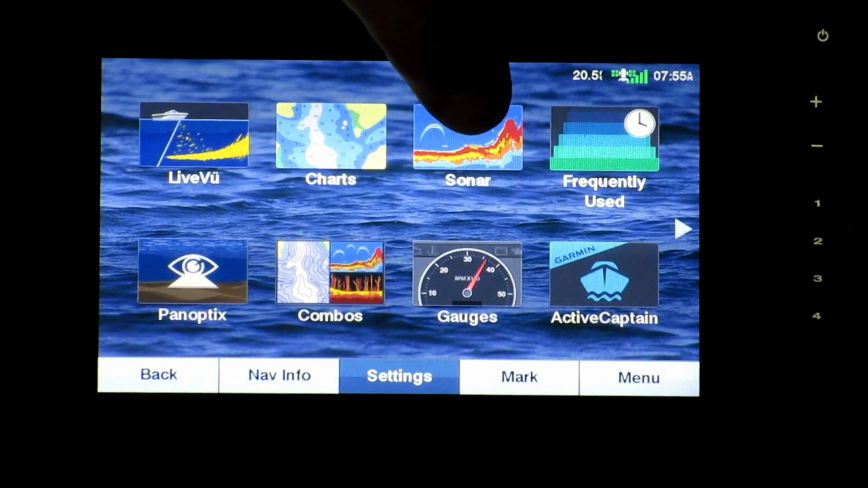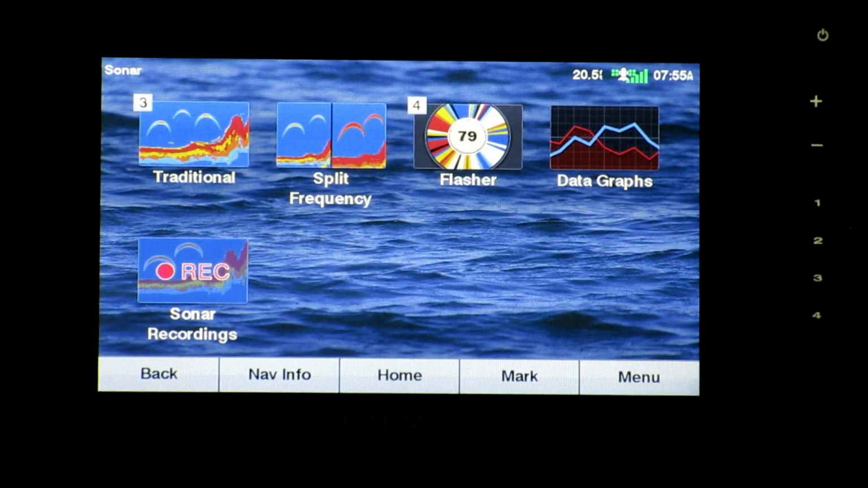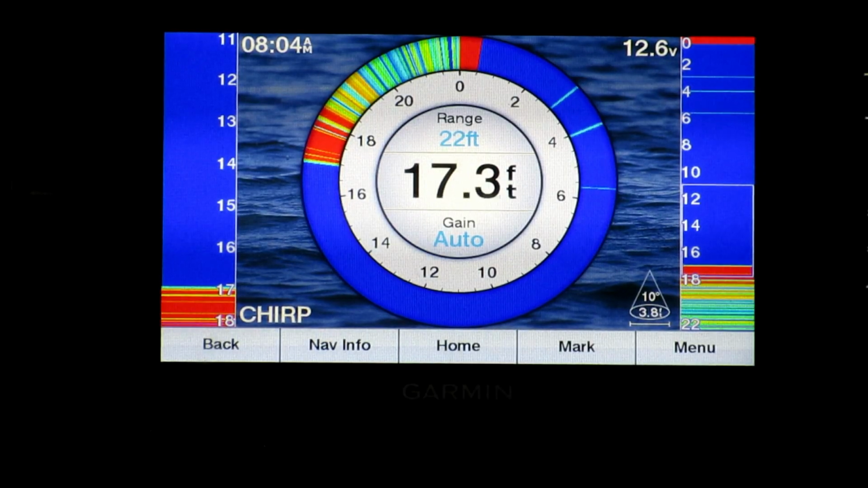So the beauty of this is really in either the sonar or the Panoptix. So this does have traditional sonar. So it is showing, let me throw the ice transducer in the hole. Okay. Now this shows the traditional flasher view.